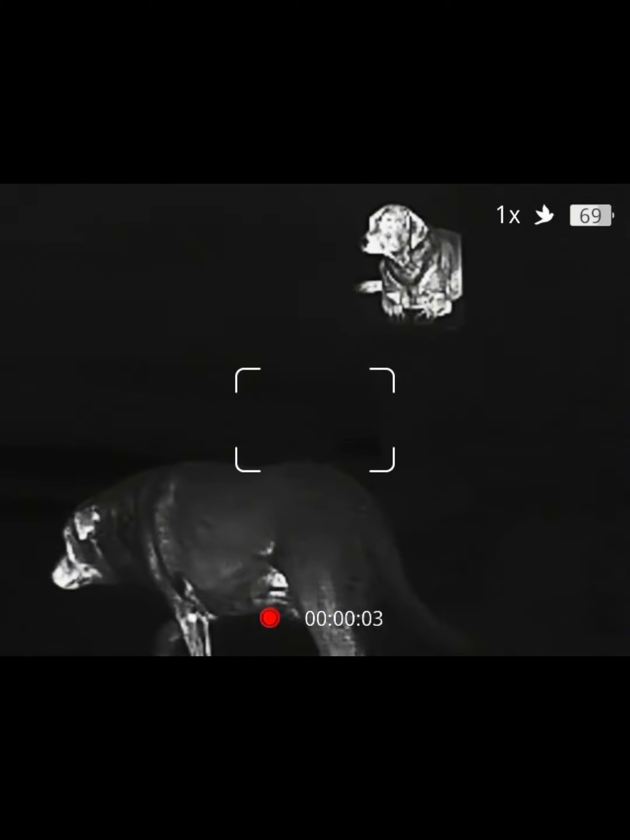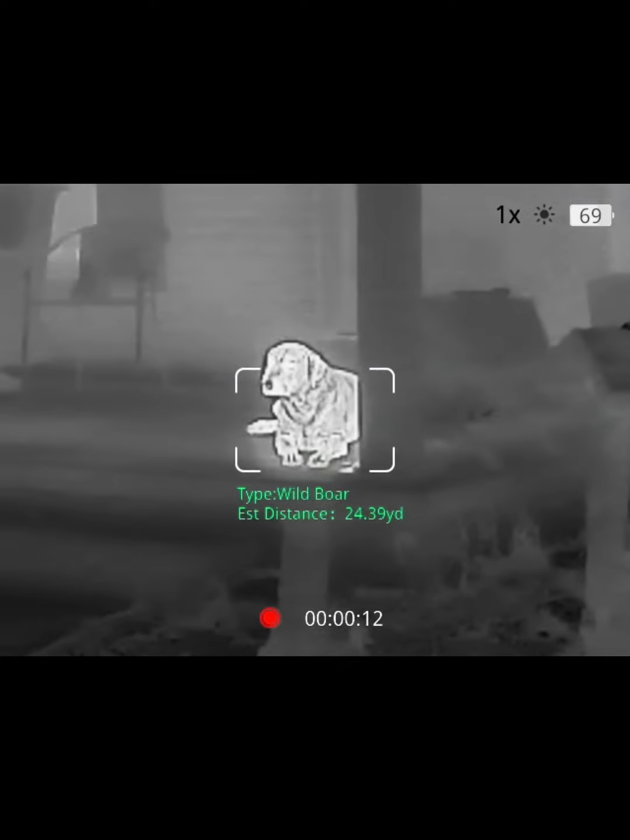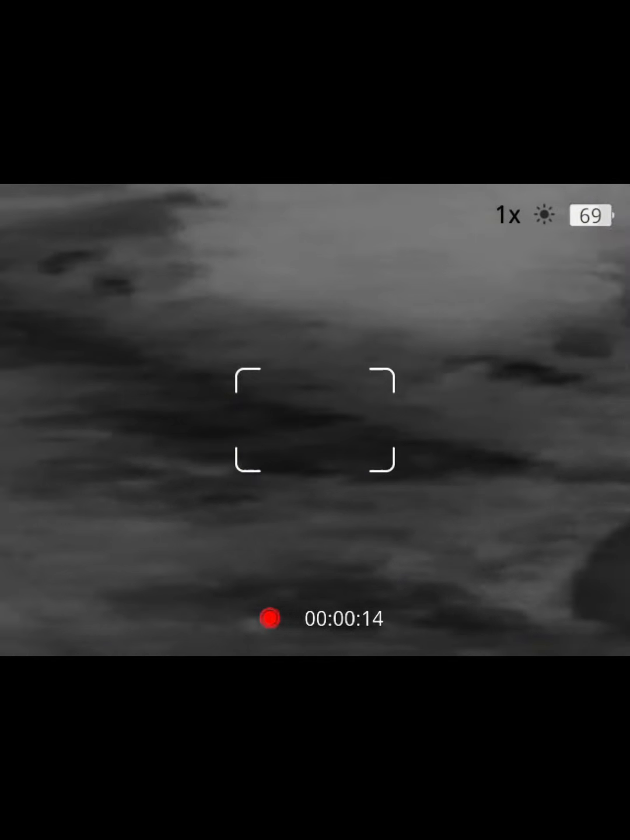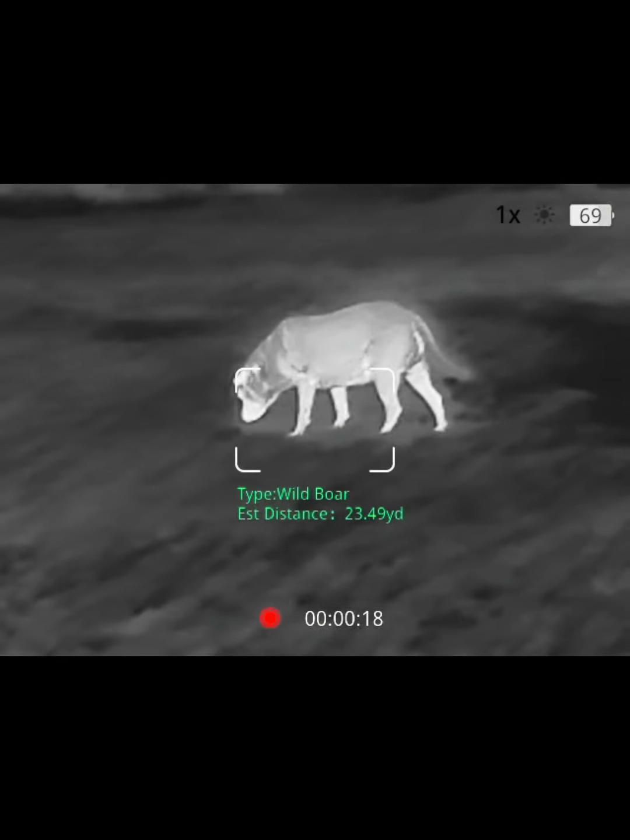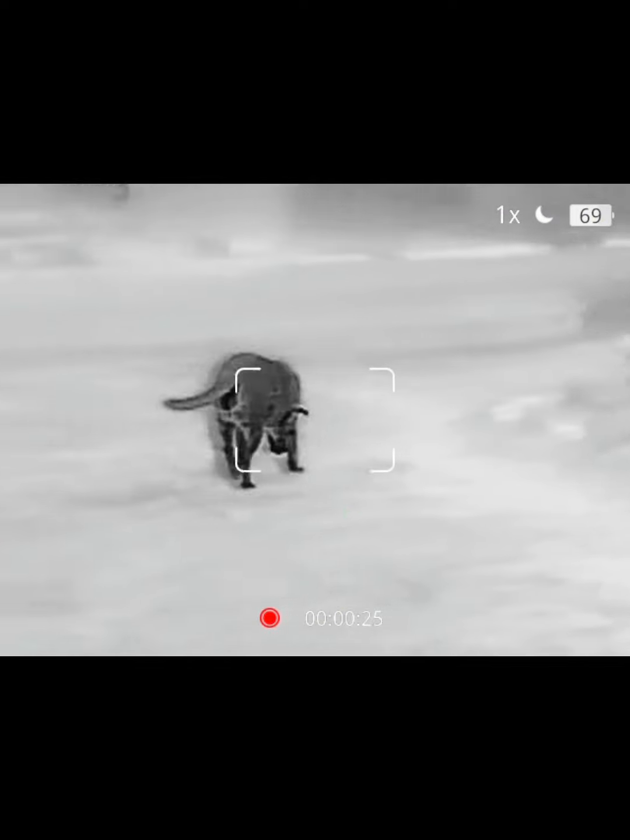Okay, so this Topdon 256x192 has 5 modes. We're in bird watching mode, which is mixed between black and white hot, in my opinion. Next, we're going to go to white hot, a very good, cool one to have. This one's not as bad. The next one we're going to go to is black hot. This one and predator mode are my favorites.